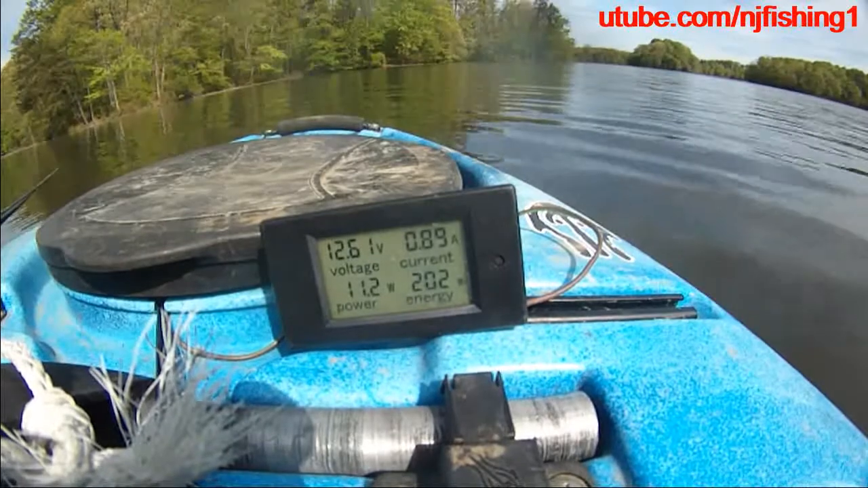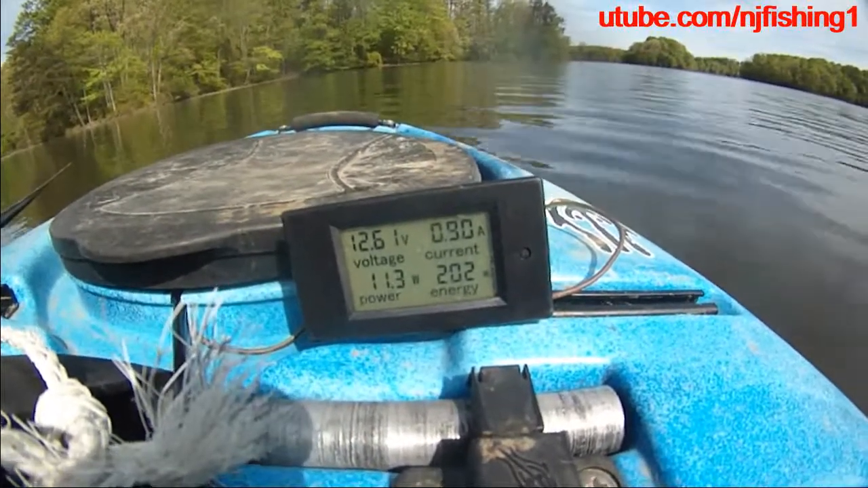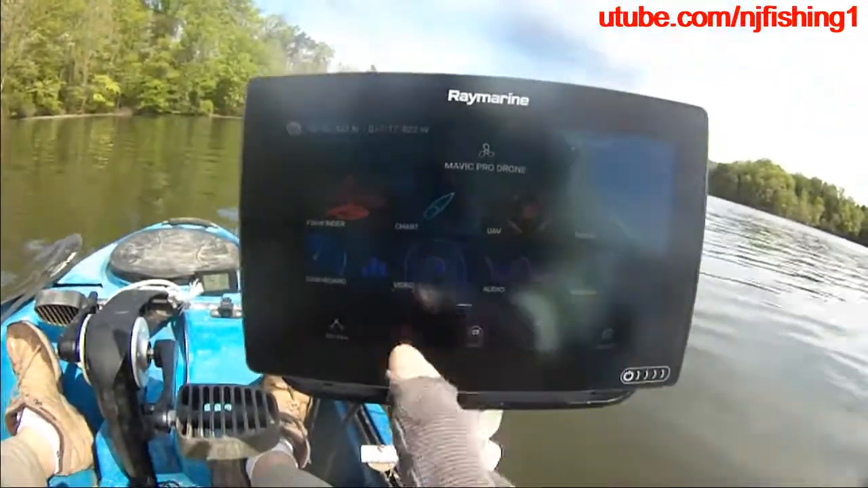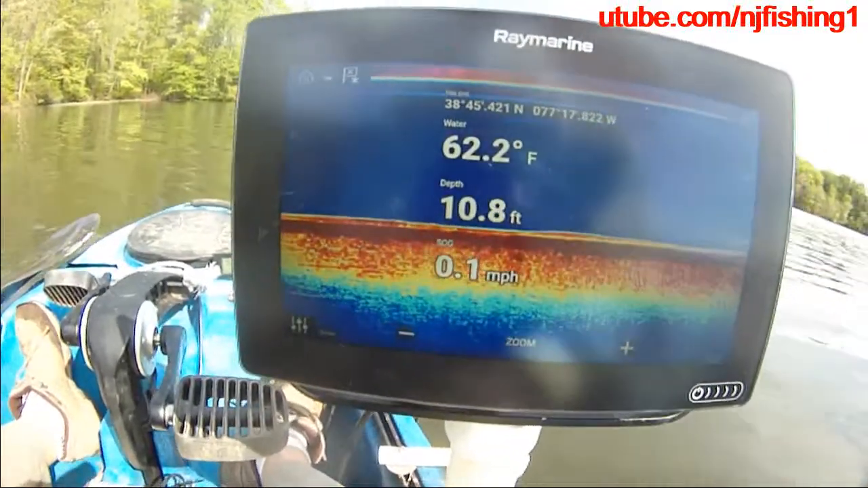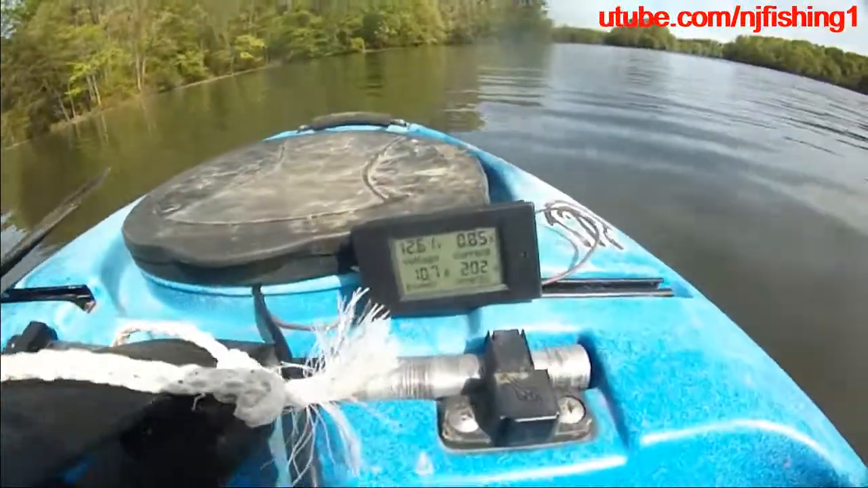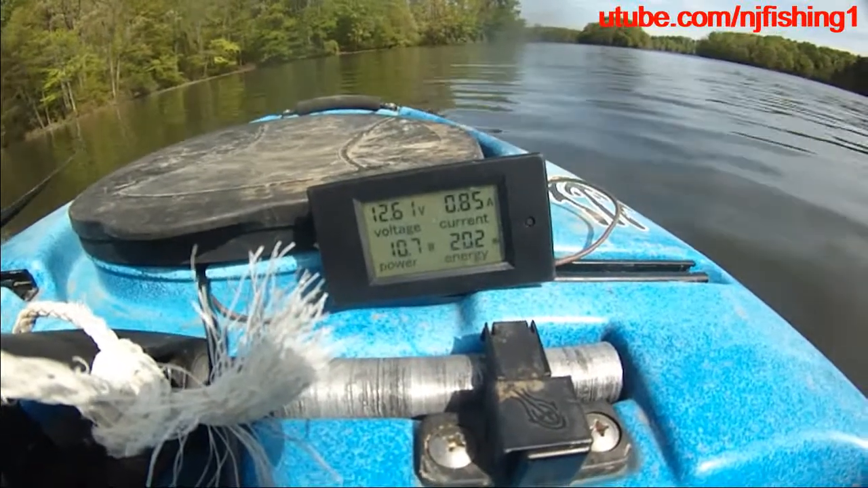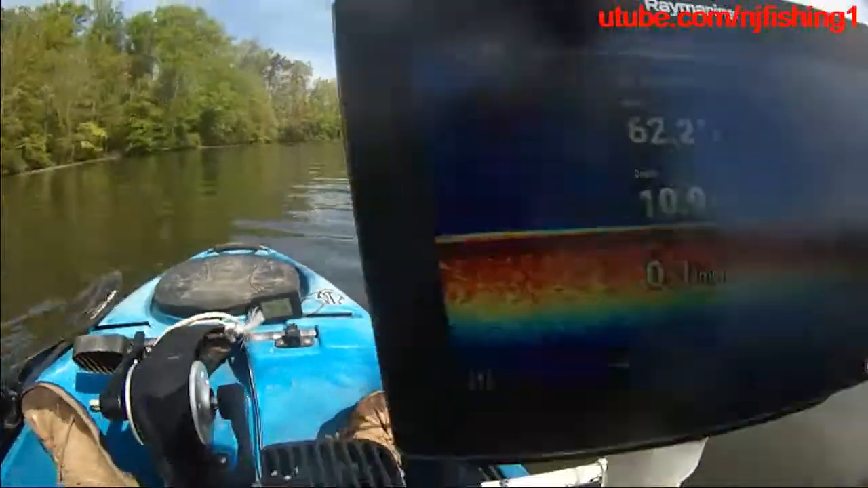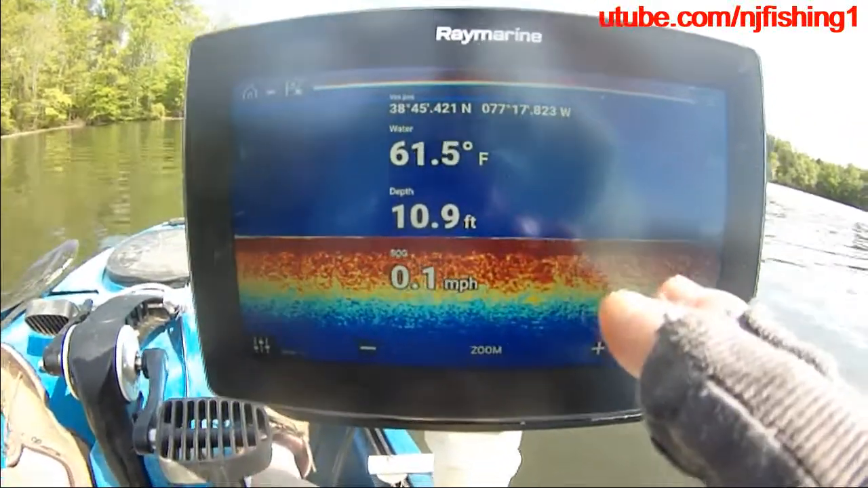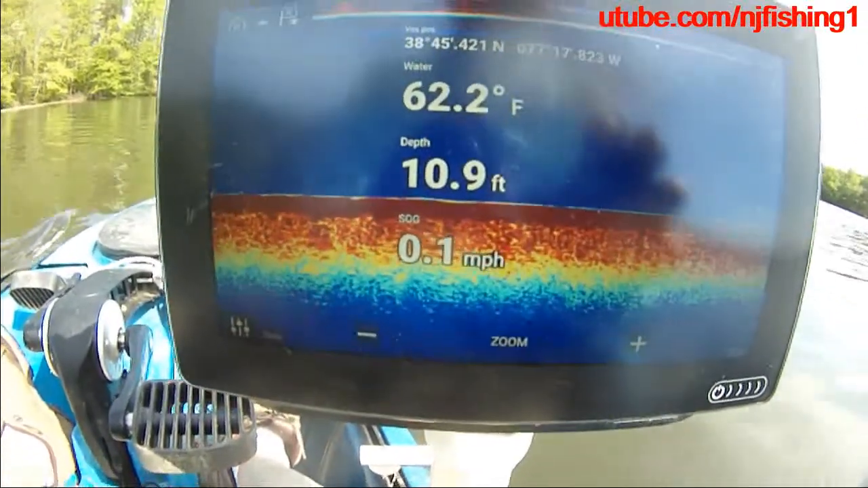and the energy is 202 watt hour. My battery is showing 12.6 volts. It's still in good condition right now. So it's 11.3 watts. Now I go back to show you the traditional sonar, just the one traditional sonar. As you can see, the power is dropping to 10.5 watts now, sorry, 10.7 watts. So it takes a little bit less power to run the traditional sonar versus the chart app, the map app.